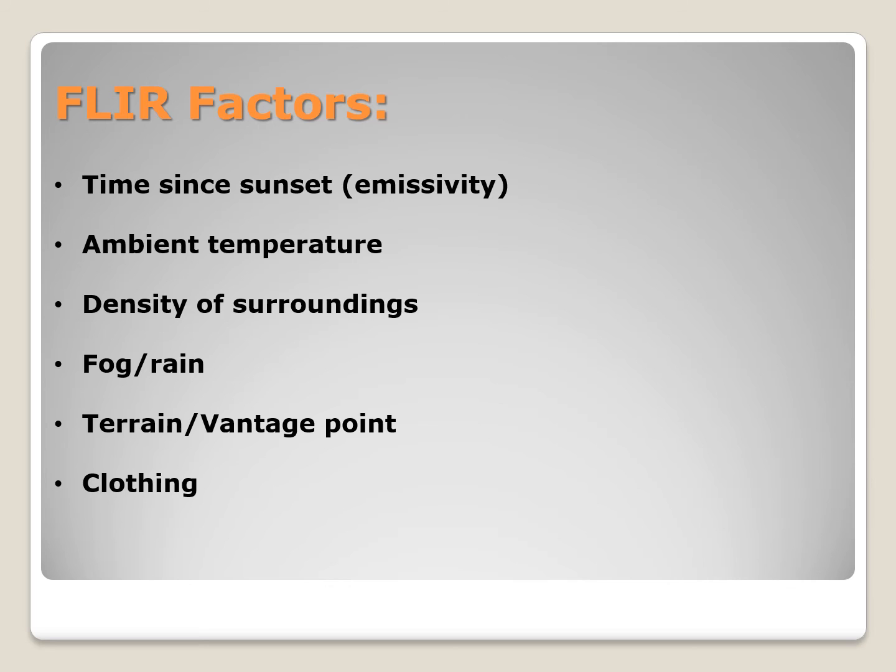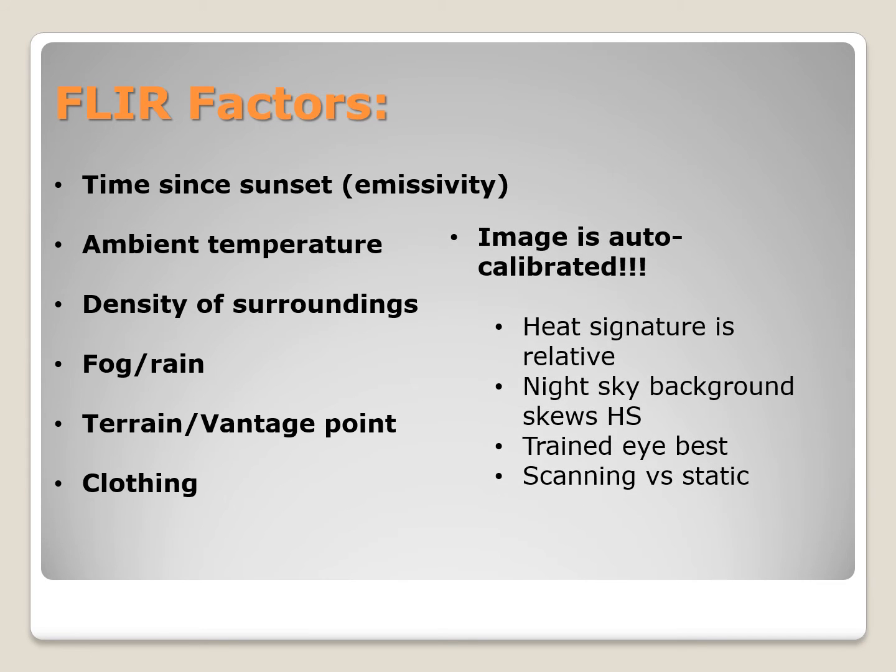Clothing, of course, can mute the heat signature that you have until you warm up your clothing. And one of the last things is the fact that as you look through this device, the image auto-calibrates. So it's going to detect the warmest heat signature in its field of view, but it does express everything else relative to that warmest object. So that warm object you're seeing is that 98.6. That's pretty hard to know because it will just pick up the warm objects.